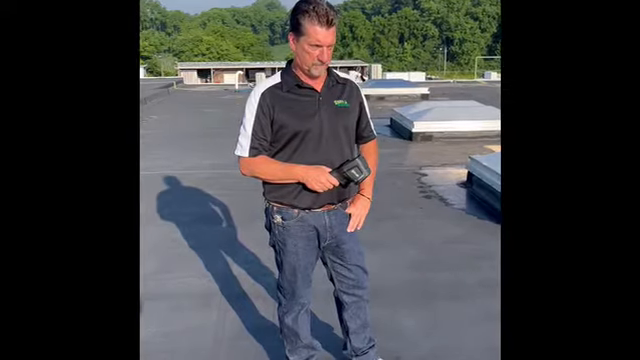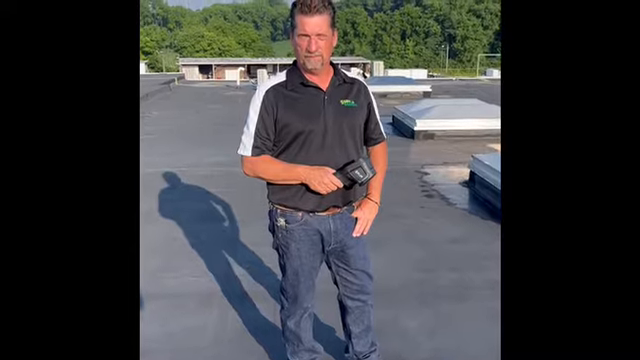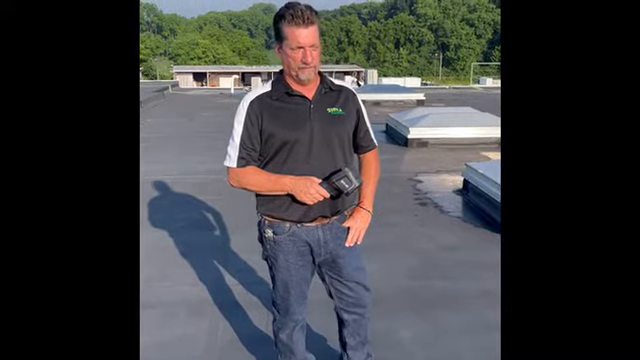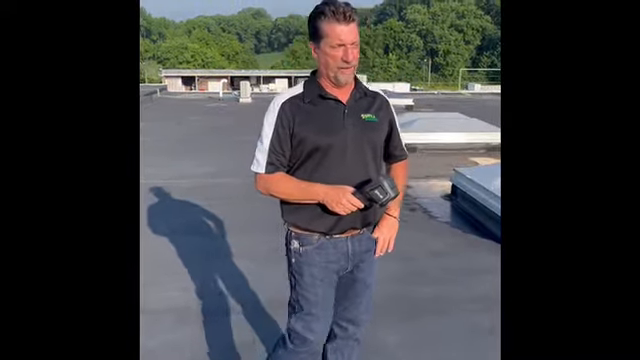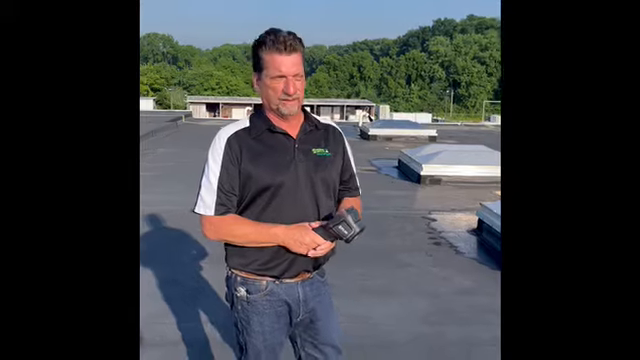Lenny, how have IR scans improved our ability to assess overall conditions on a roof? Well, the camera gives us the ability to go out and really find out how bad a roof, what shape the roof's in, to see how extensive any leaks are and what the moisture content is below the existing membranes.